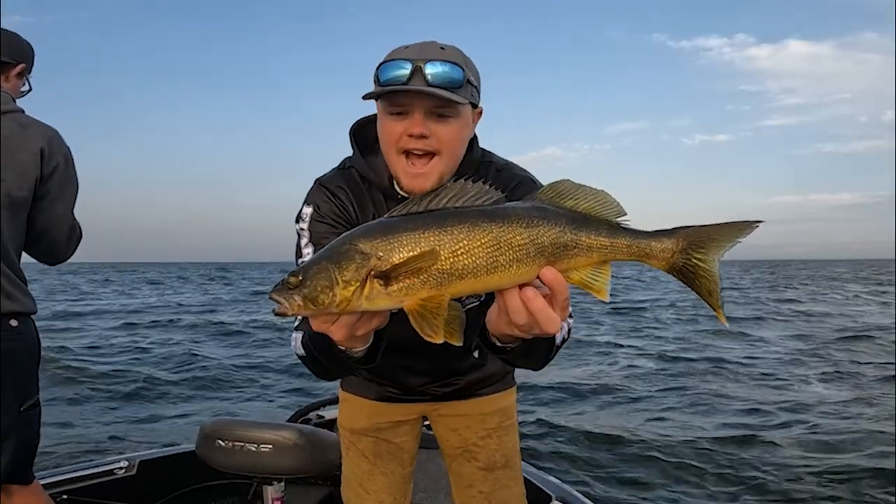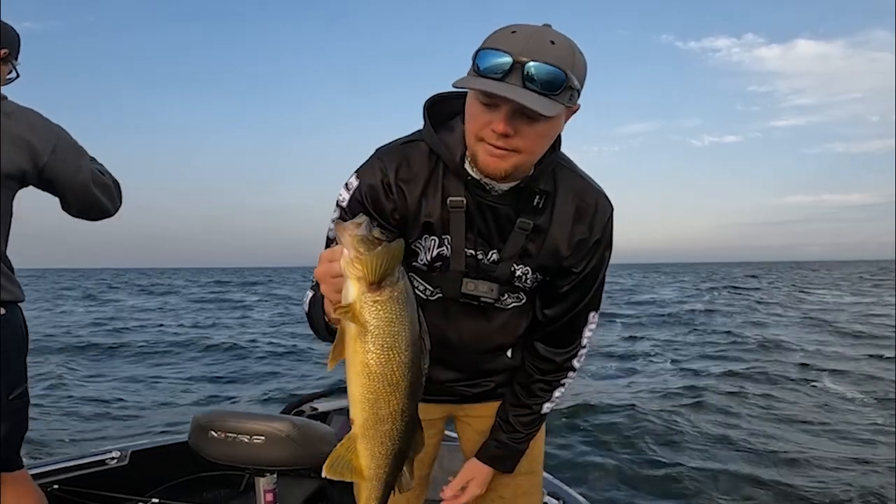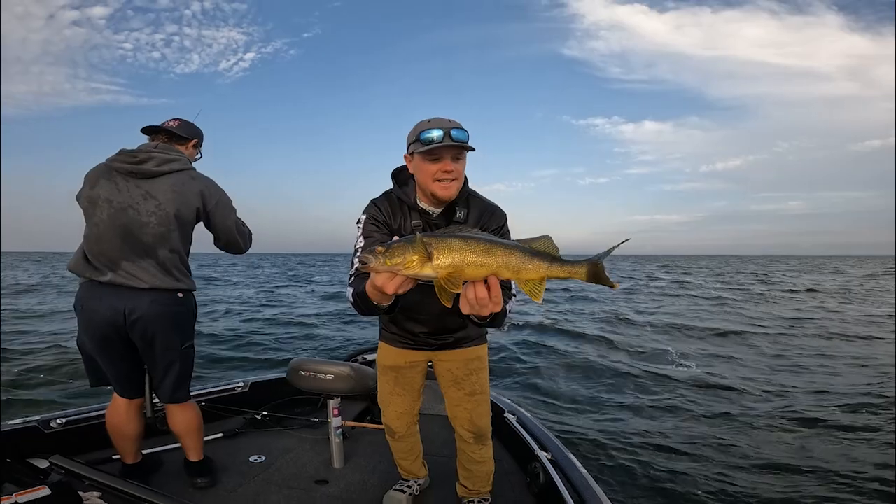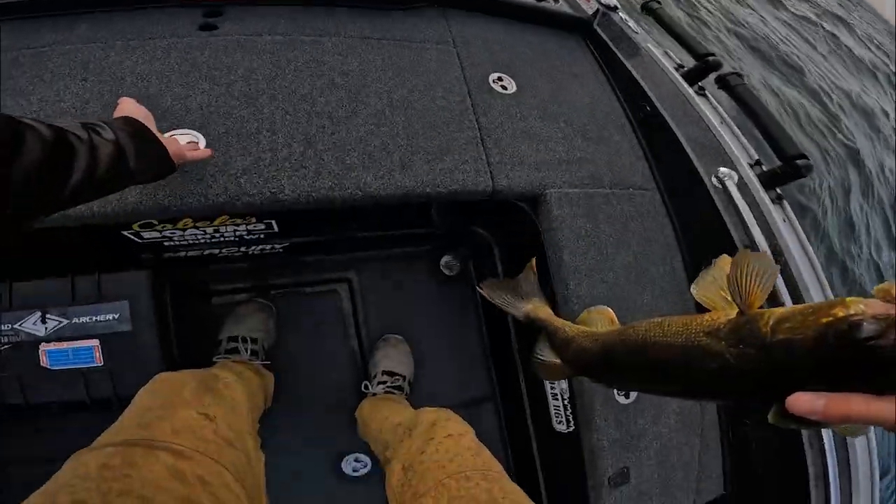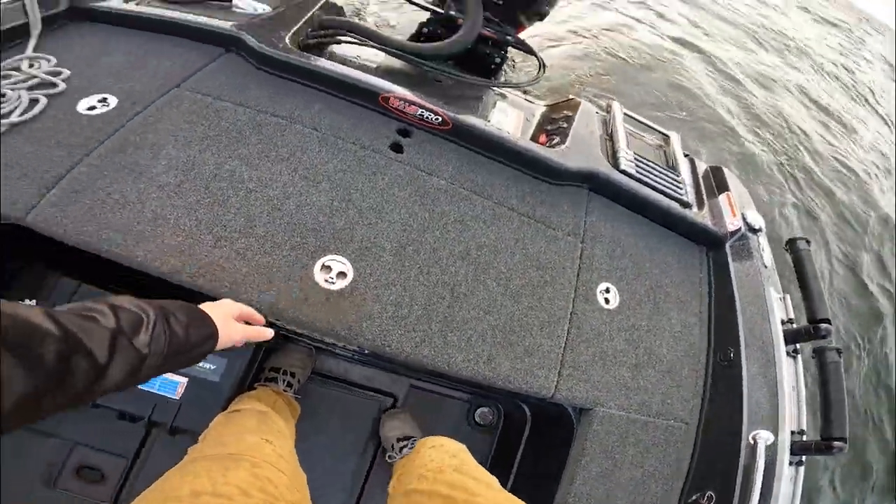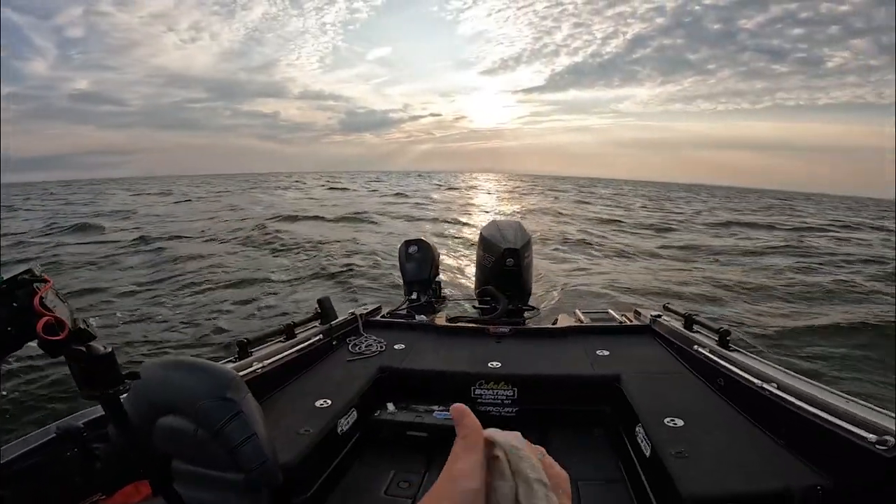But we are looking at an absolute mega school on the live scope. And sharpshooting these fish is just so much fun. That's another gorgeous fish. Slap him in the old live well here. And keep 5 fish a person, and we're gonna do a little harvest today.